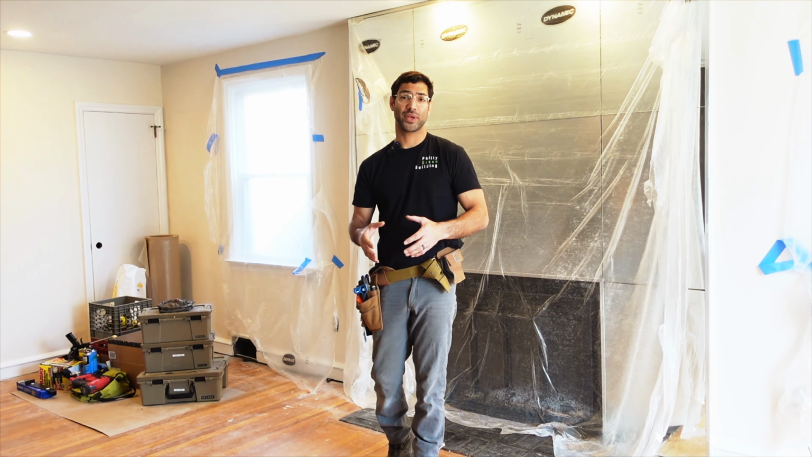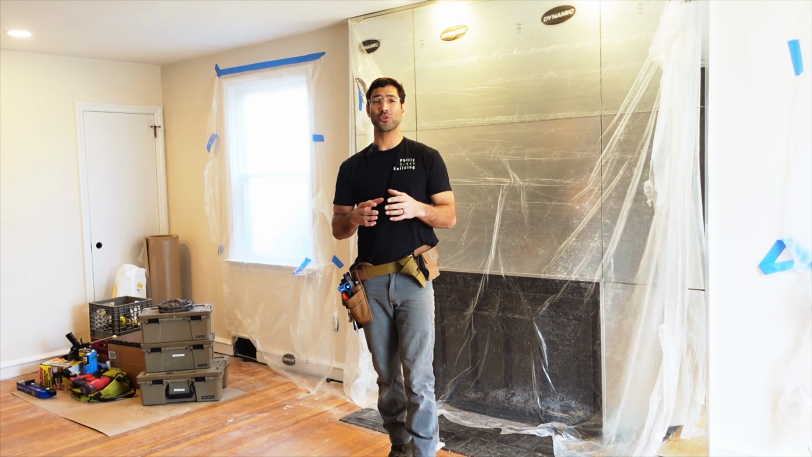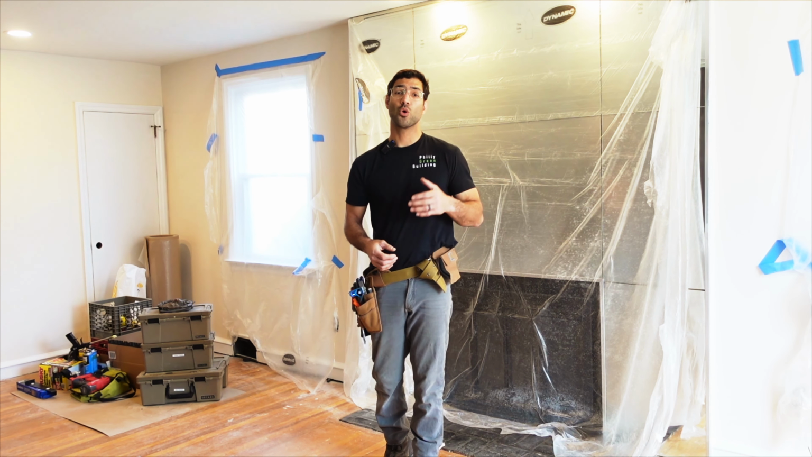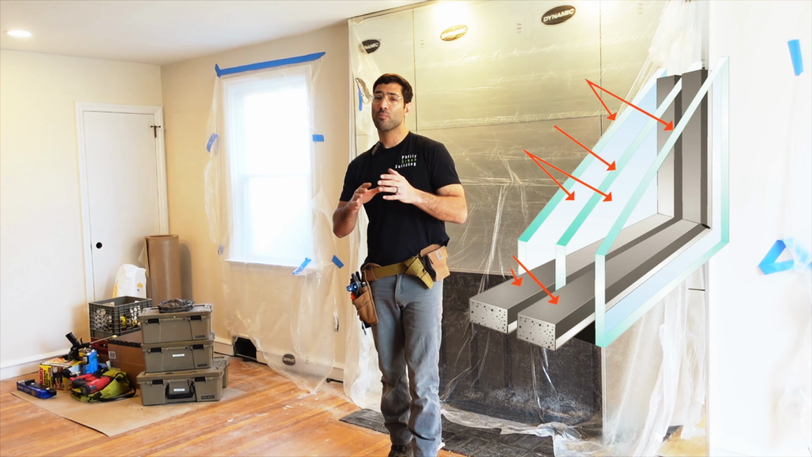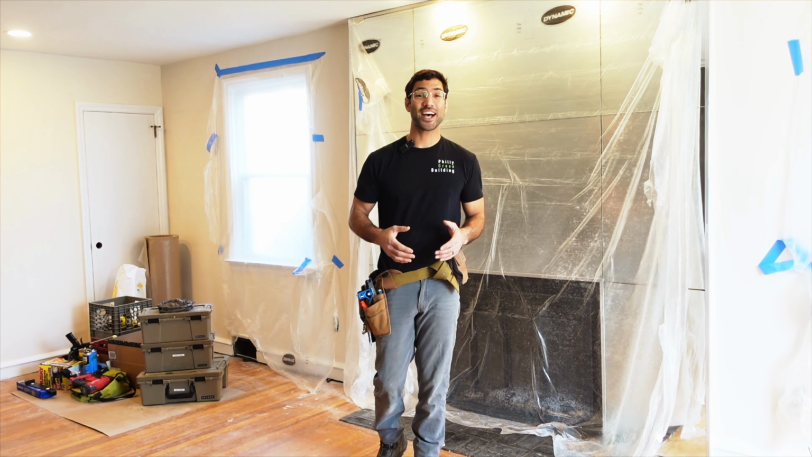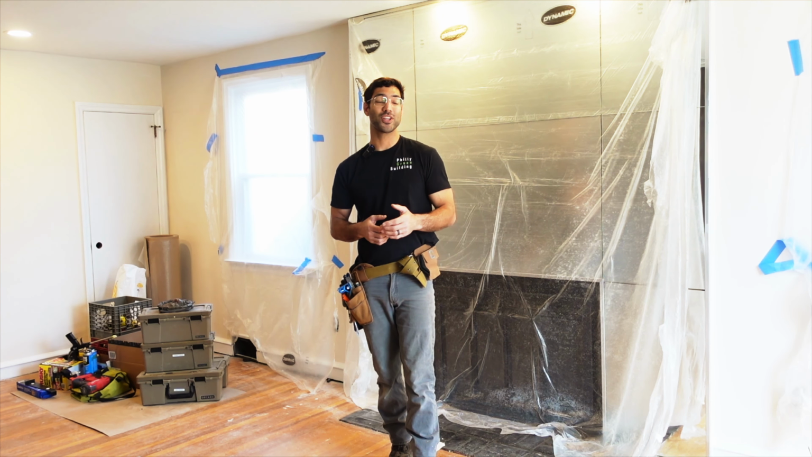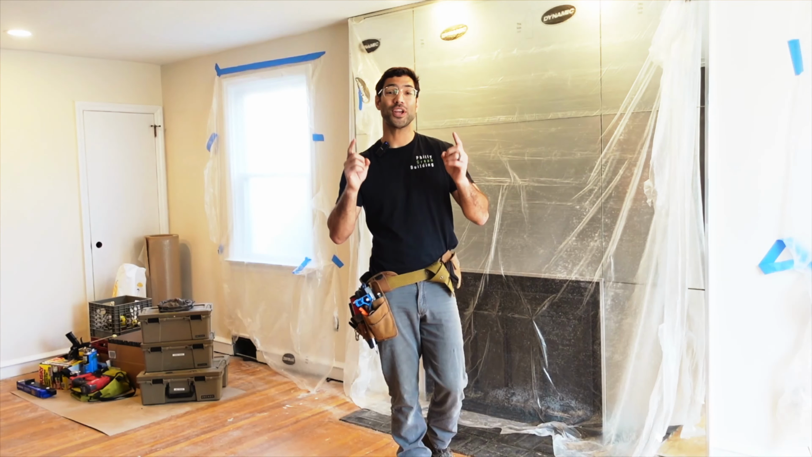Triple pane versus double pane. Is the cost worth it? Well, lucky for you, we have two buildings that are almost identical within a block of each other. One of them we outfitted with triple pane Pella windows, and the other has builder grade minimum requirement double pane windows. So recently we had a fun snow day where we got to go out, use our thermal imaging camera, and test out both buildings. Wait till you find out what we saw.